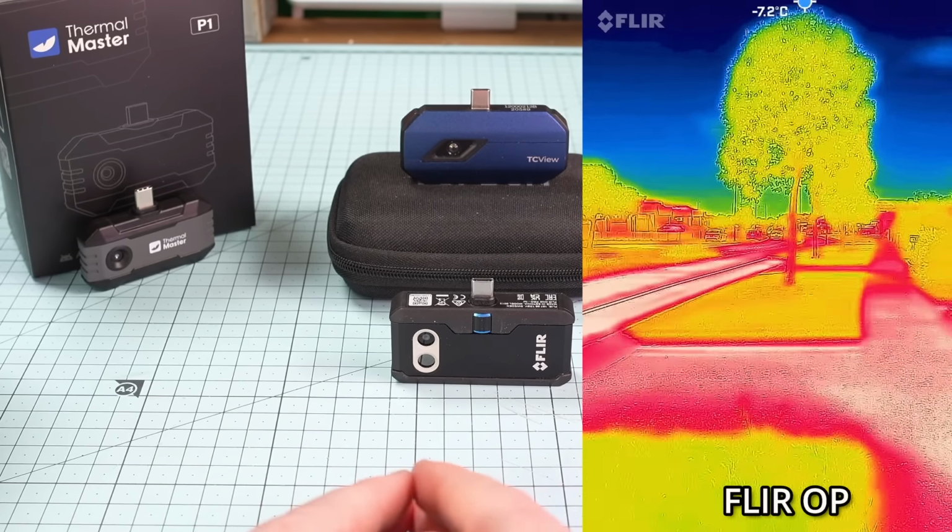Zooming up on the house in the distance, we can see what effect the different thermal sensors have on the image. The Topdon, we're losing some of that detail. The P1 has some more, and the P3 has the most.